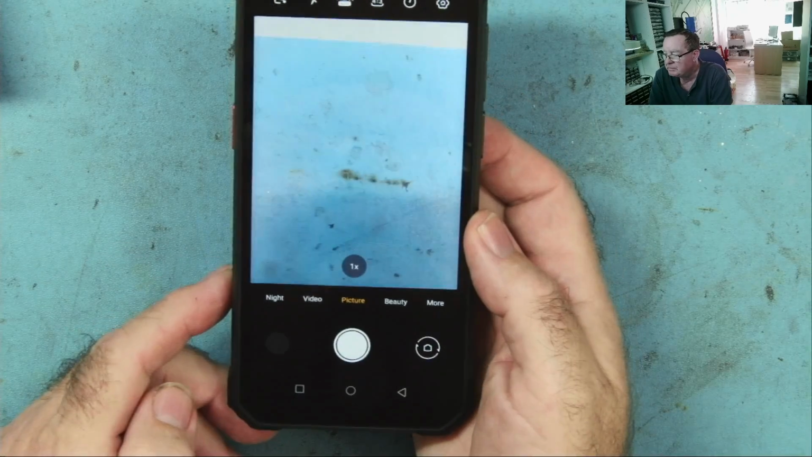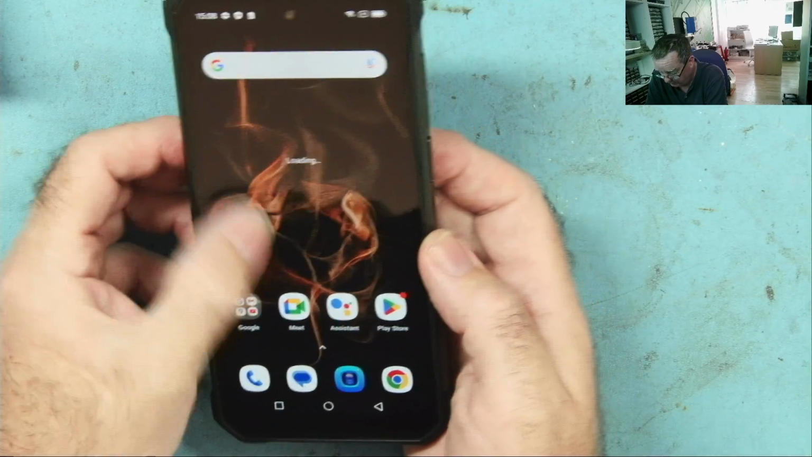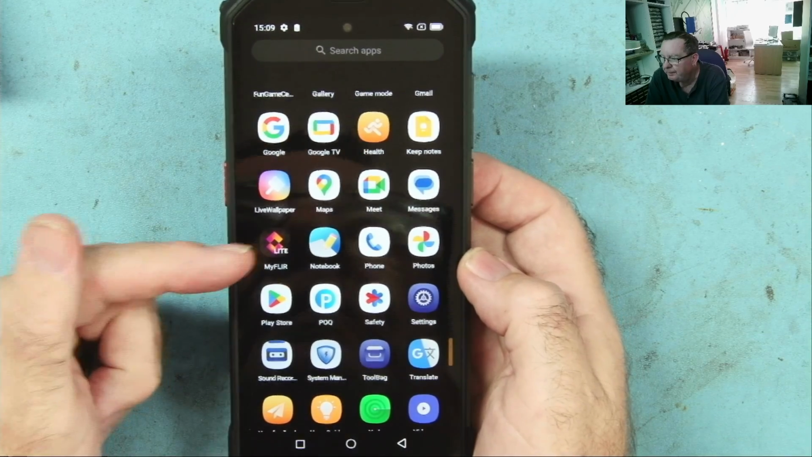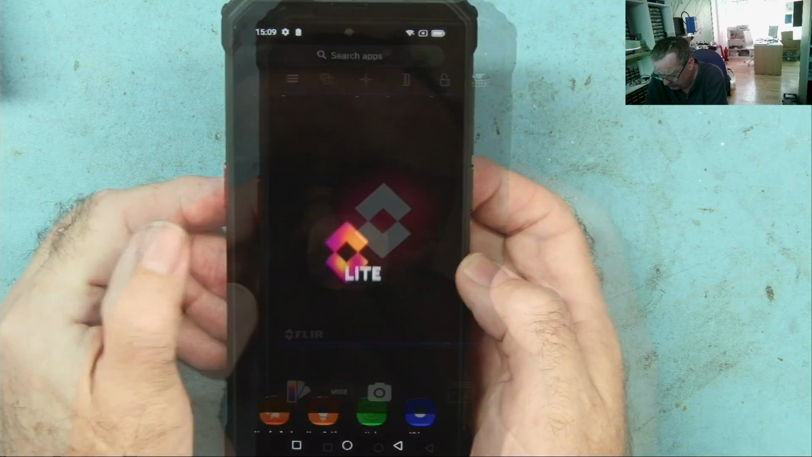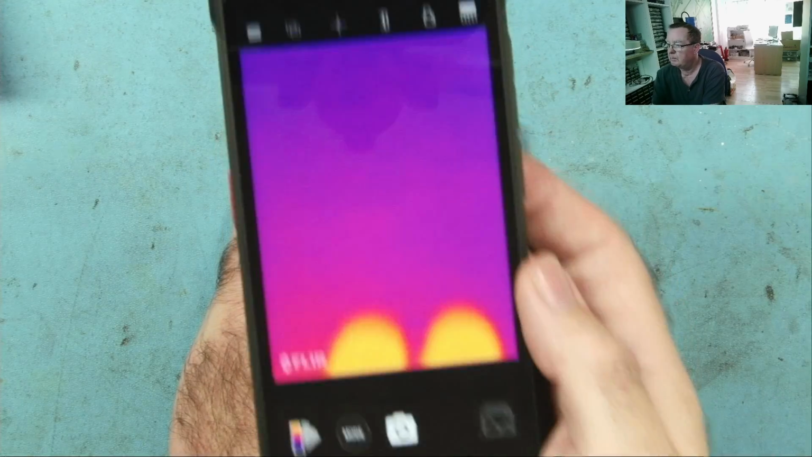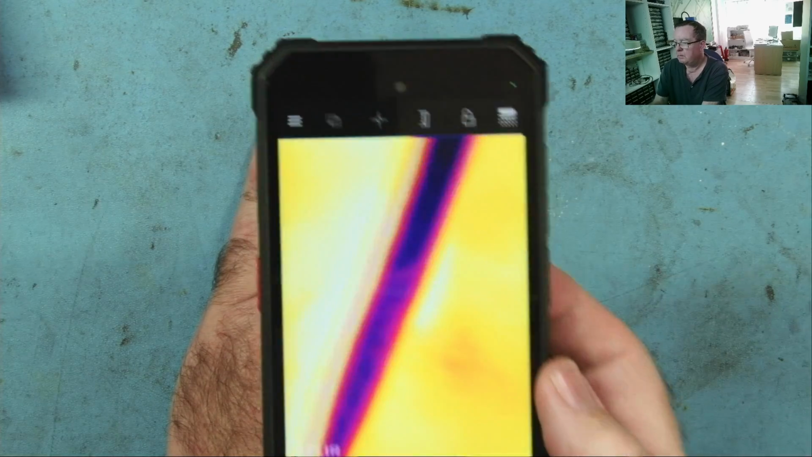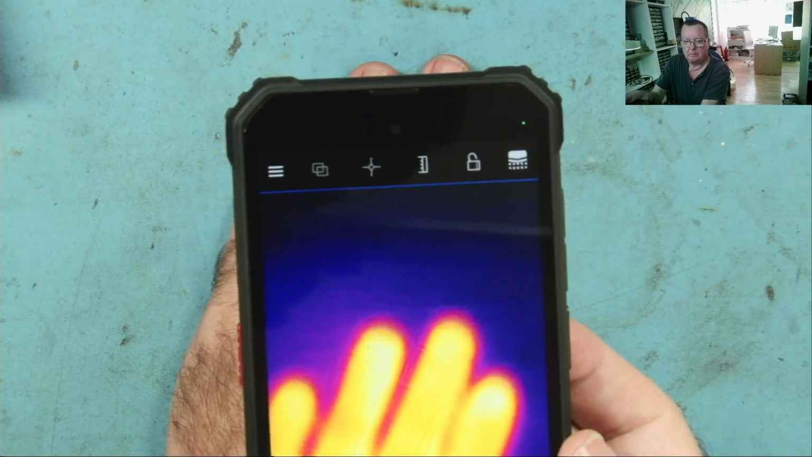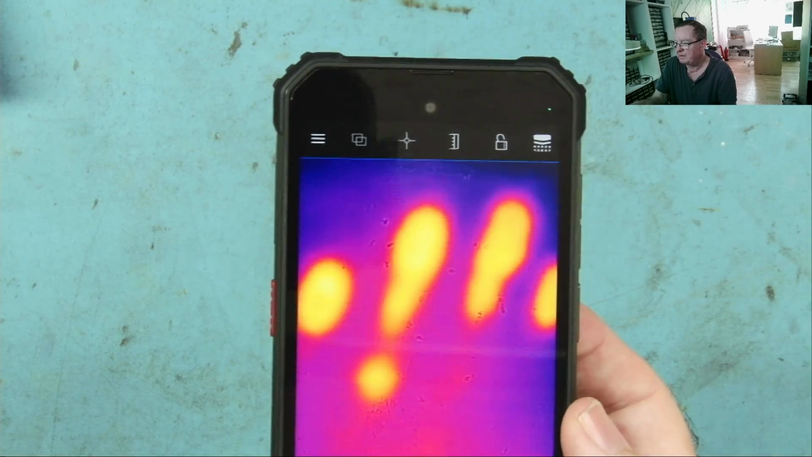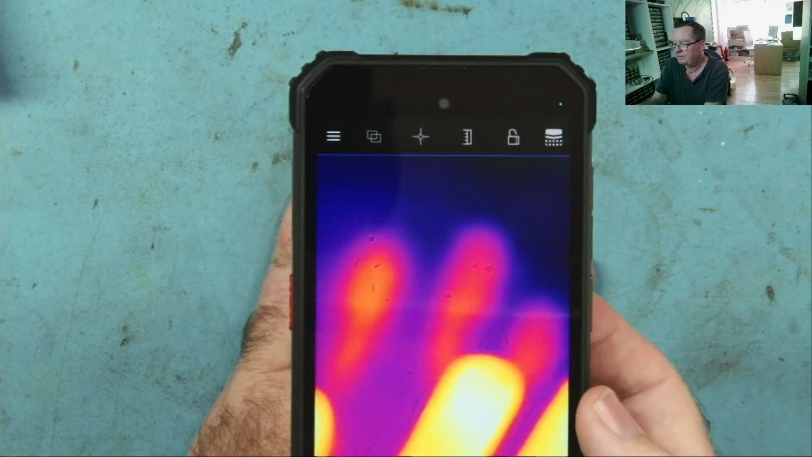As I remember, these have two different options, one for the normal camera and one for the thermal camera. Let's have a look. Yes, it has an option called My FLIR. This one I think is the one. And we're on. Okay. I've left a very nice handprint on the bench there, so that is definitely working. That is sensitive. This is the first thing I always test for.